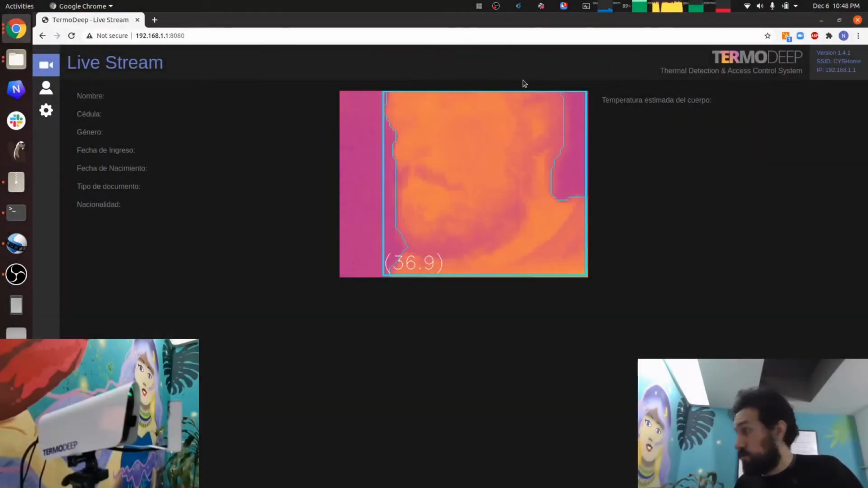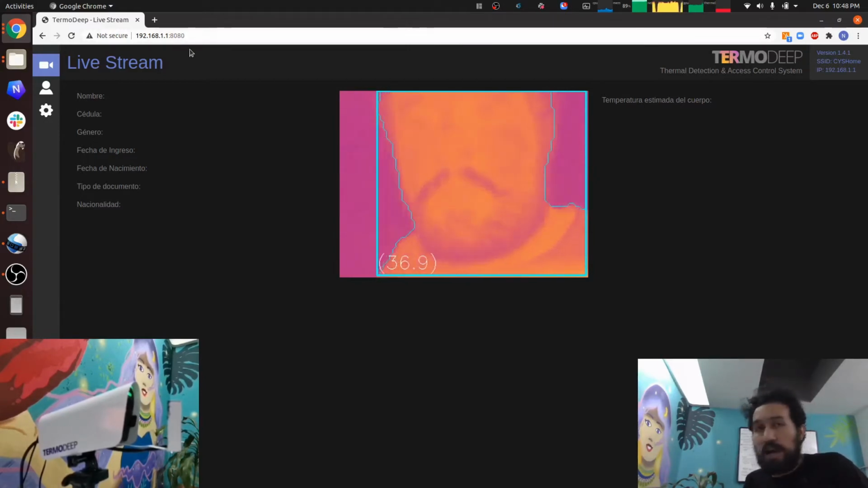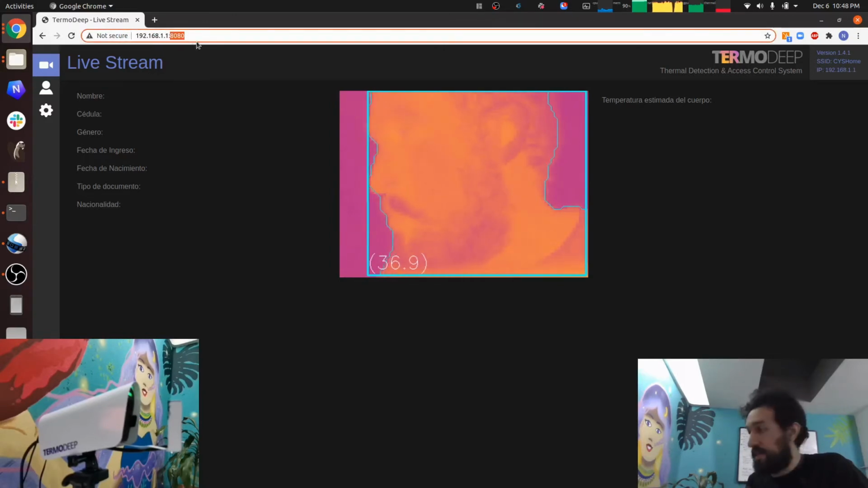Okay, so the other way of using the software is through a web portal. So here, for example, I have the IP of the camera that I could see on the HDMI screen over here, and I can log in with the IP and the port 8080.